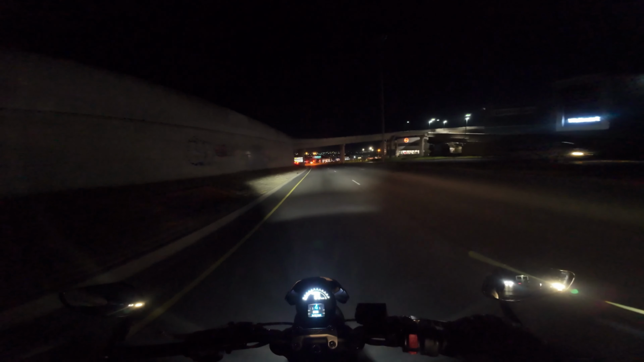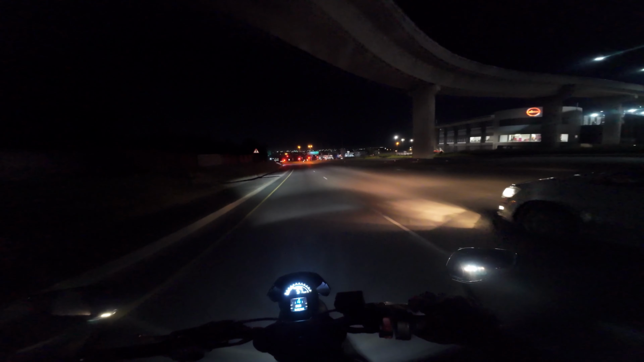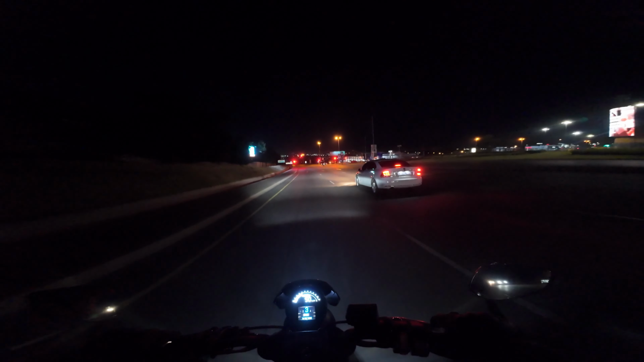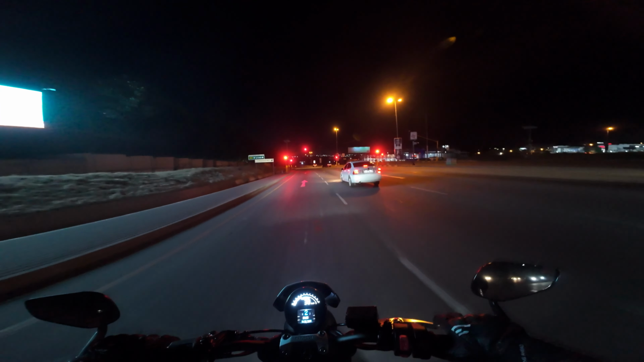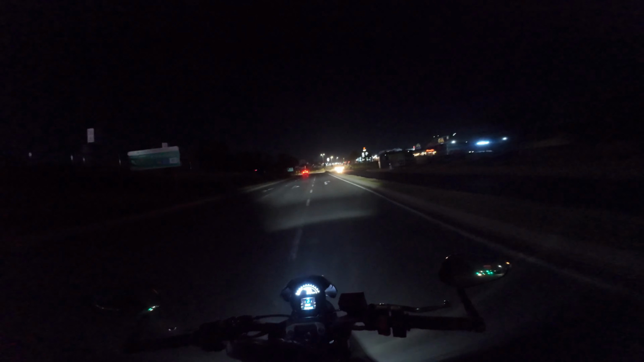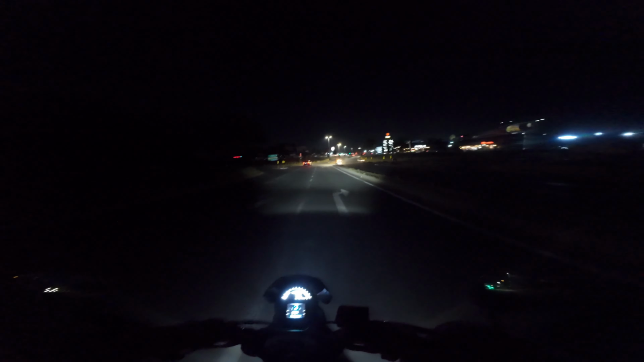I would not walk at night. Not in this country. Unless I'm in like a private closed off area, then I'll maybe consider it. And this light doesn't work. Of all lights to not work, this is like the worst one.